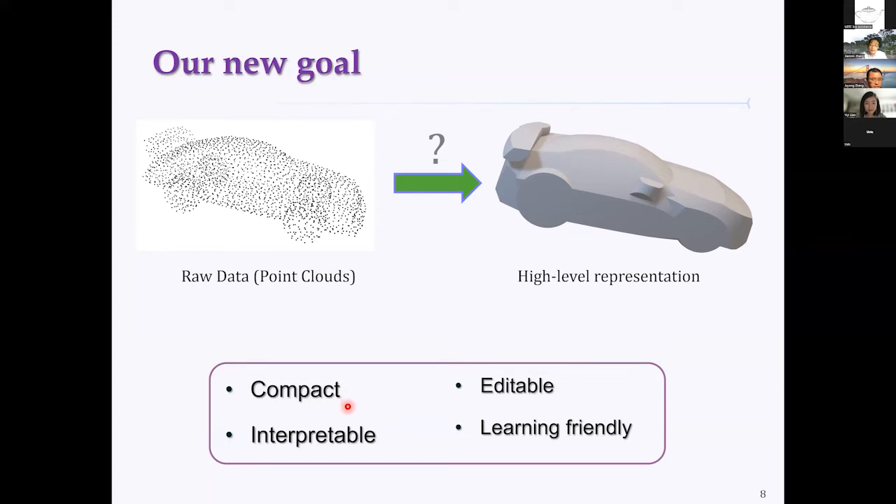And the second is that the shape should be intuitive and we can understand each component. And the representation should be easy for further editing. And moreover, we like a high-level representation that is easy for the learning process. So those are some basic requirements we want a high-level representation to have.